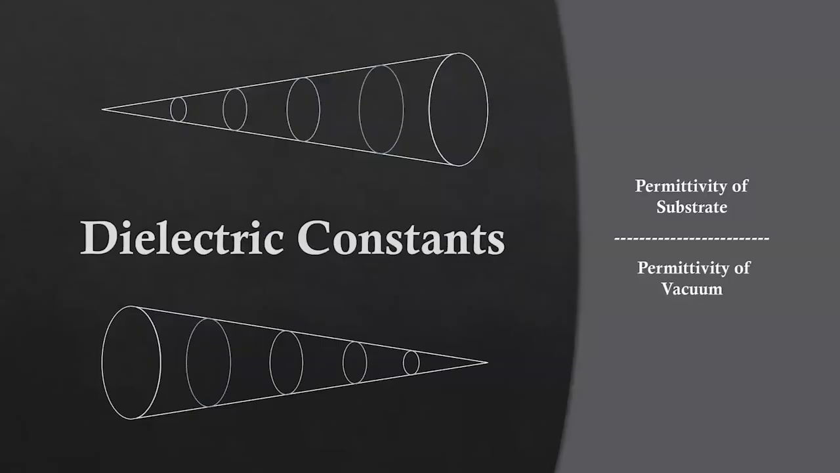So I keep mentioning how waves travel. I keep mentioning dielectric or reflectance. What I'm actually referring to is the dielectric constant of a material. This is also referred to as the letter K. The dielectric constant of a material is a ratio. It refers to the permittivity of a substrate compared to the permittivity of a vacuum. So the higher the dielectric constant, the slower the waves will travel through that substance.